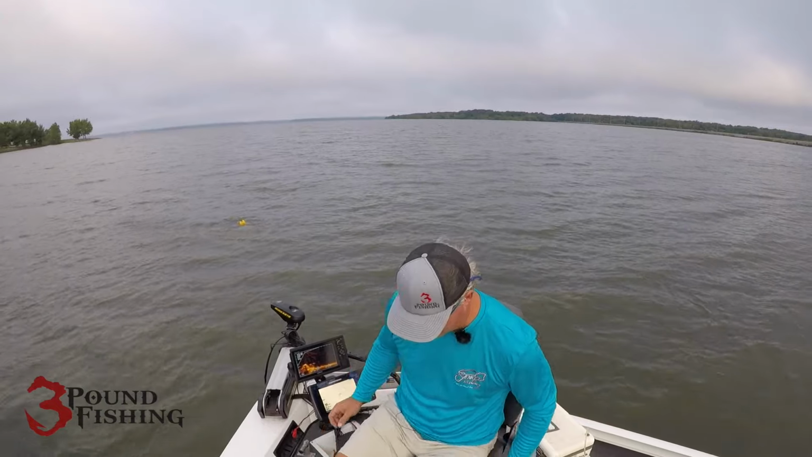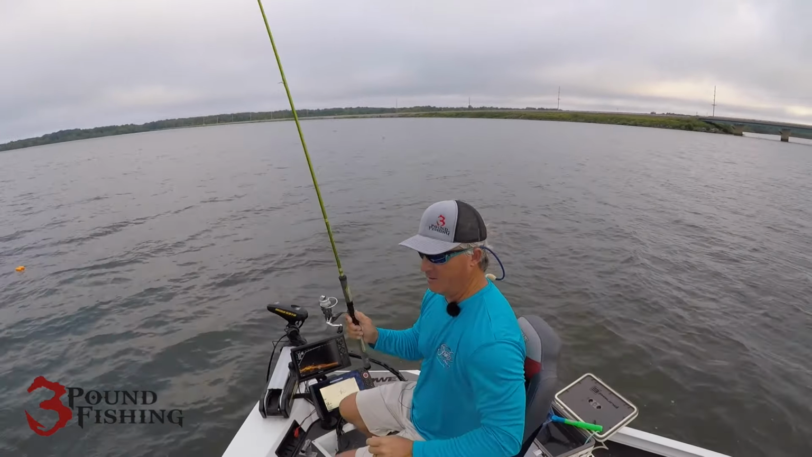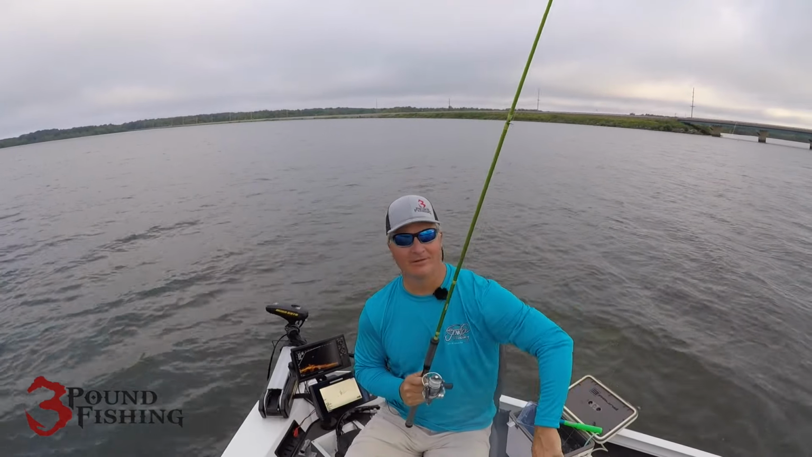All right, so we definitely found some fish. Well, we knew there were crappie down there. We just hadn't found one yet. All right, well, there's our first fish of the day, folks.